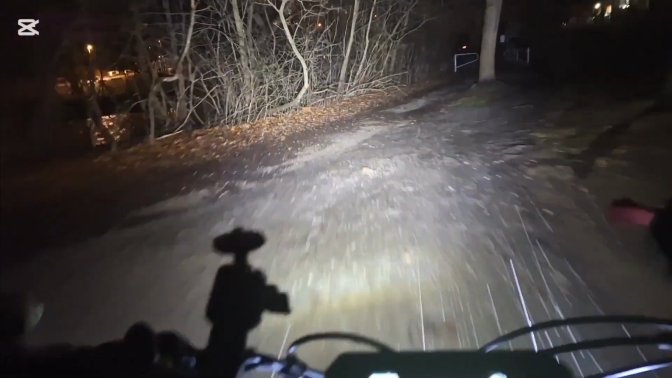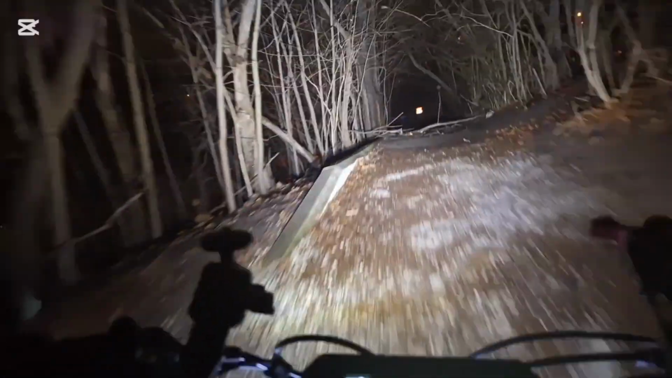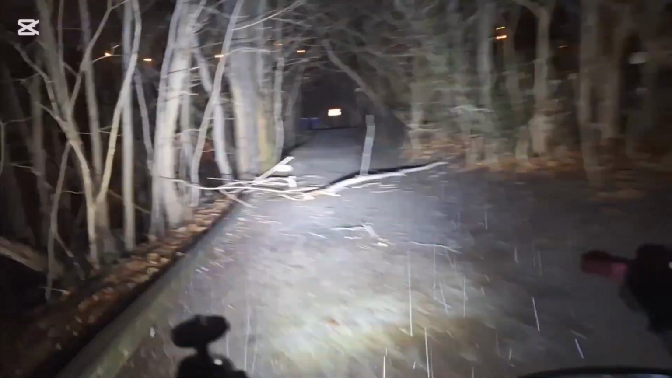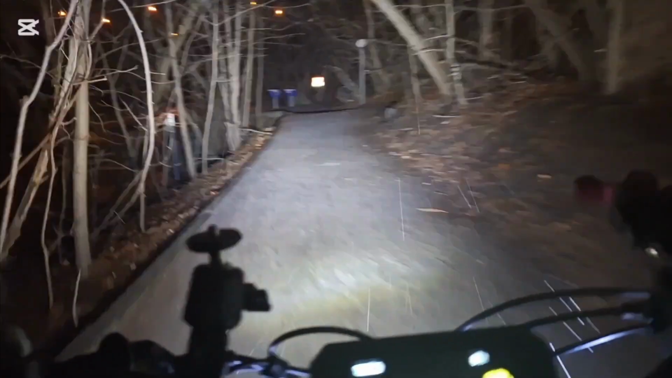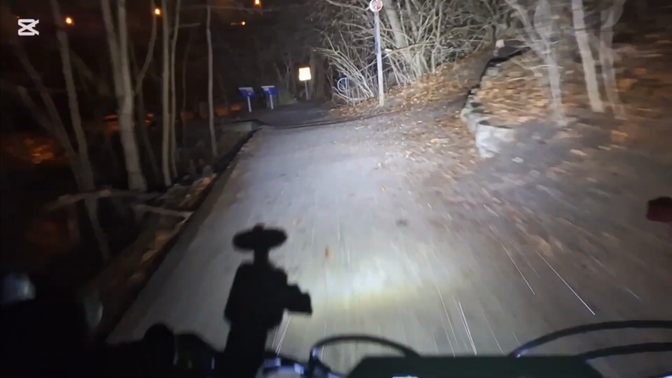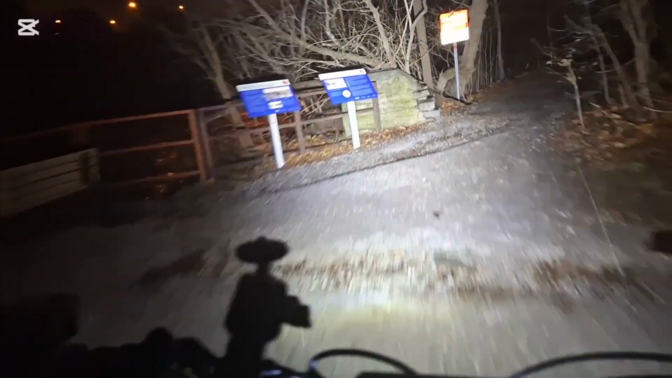Muddy, muddy, muddy. Oh, there's a rabbit. And we got a big branch down. Wouldn't be surprised to see some more branches down.